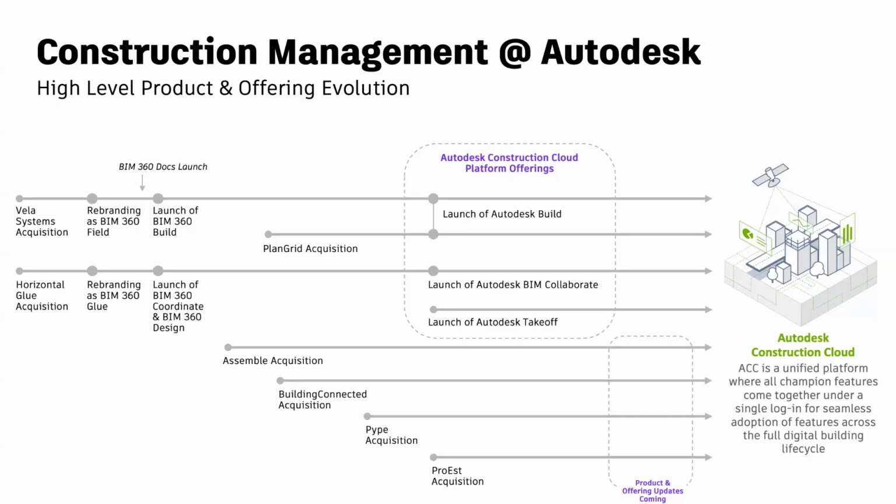Autodesk Construction Cloud is encompassed by Autodesk Build, Autodesk BIM Collaborate, which helps design teams in particular, and Autodesk Takeoff, which is a pre-construction tool that allows teams to generate quantities from 2D sheets or 3D models to include in their estimates.